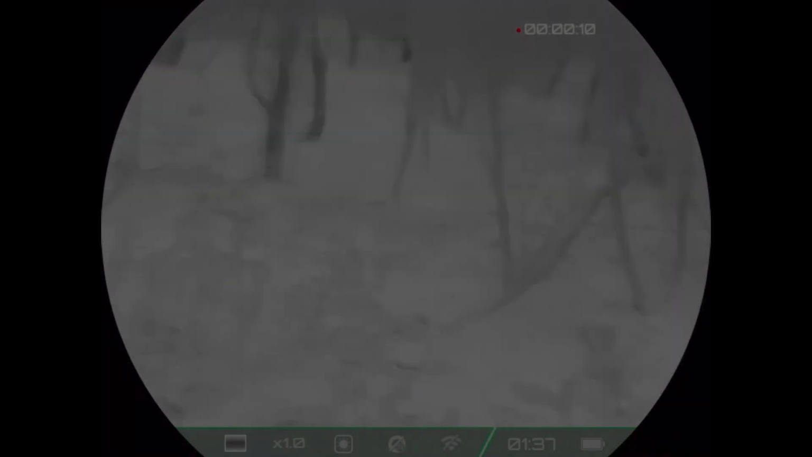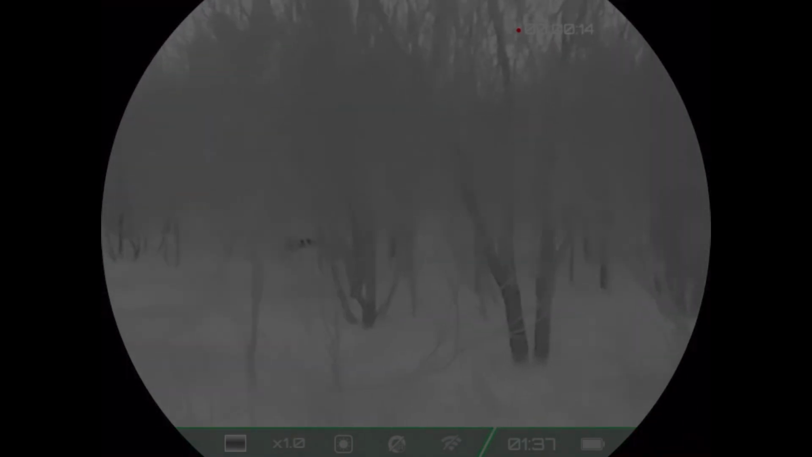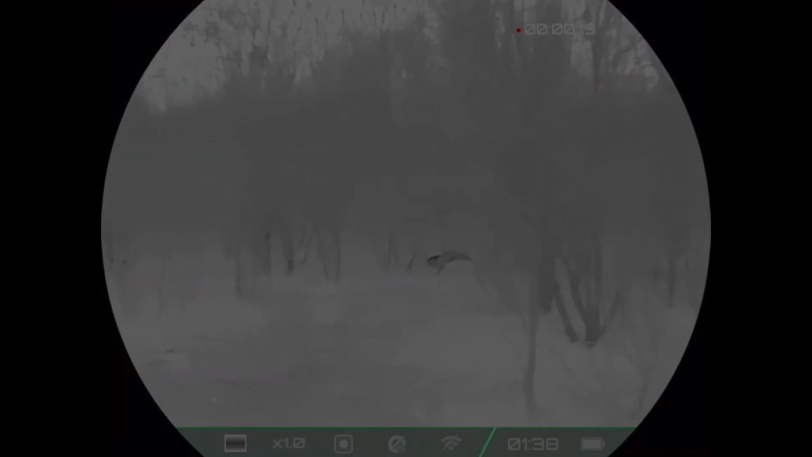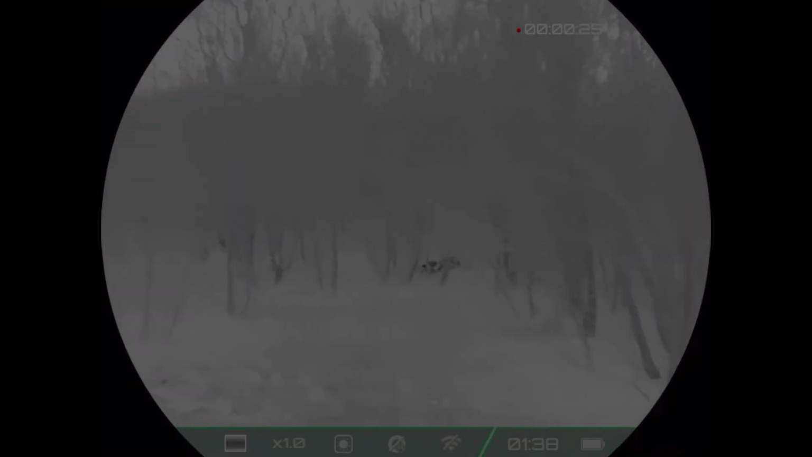And I'm not seeing anything. Oh, I got a heat signature right here. Let's go check it out. Yep.